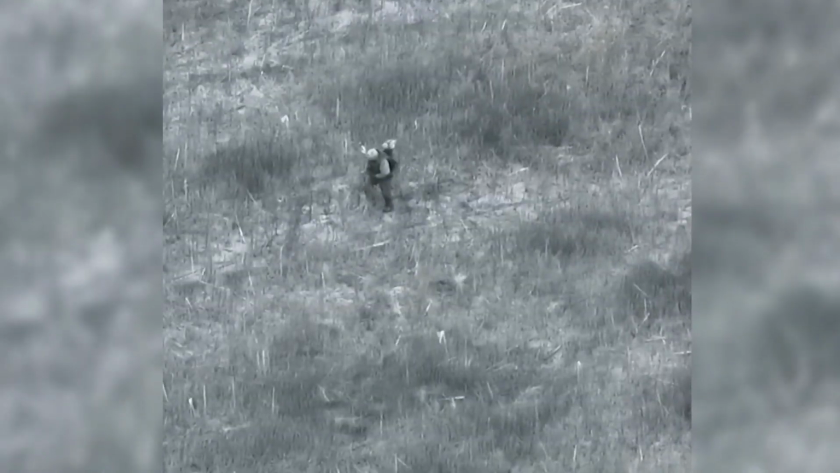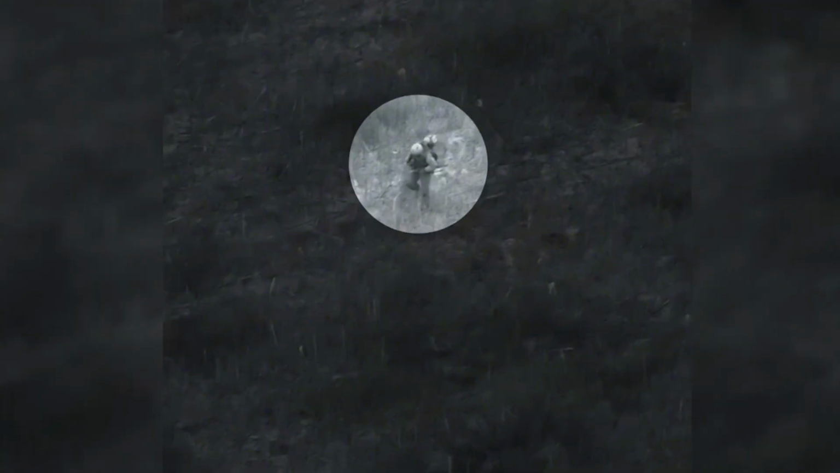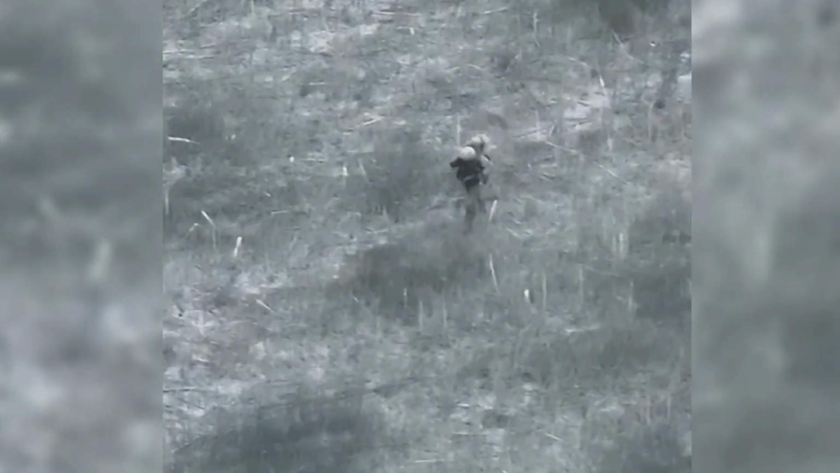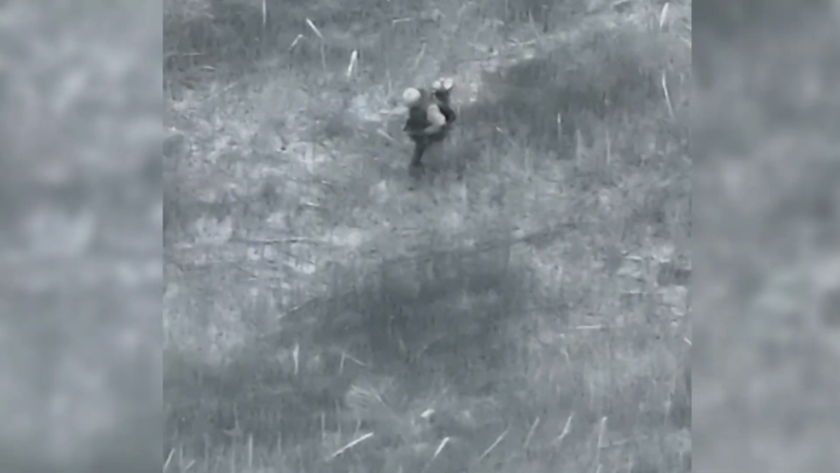The following moment is recorded by a Ukrainian drone above a stretch of dry grassland in the Pokrovsk direction. From the aerial view, a Russian soldier can be seen moving steadily across the field, focused on his route and seemingly unaware that his movement has already been detected from above. For several seconds, the drone maintains distance, quietly tracking his path across the open terrain.